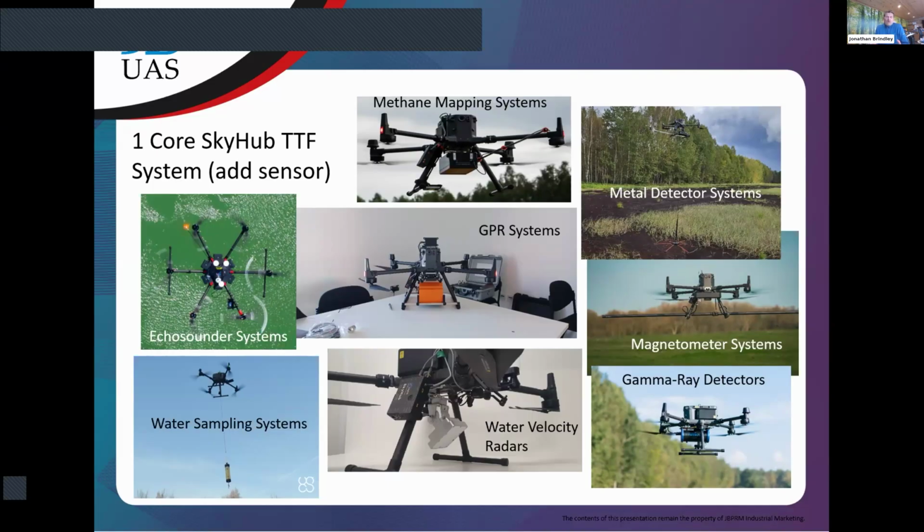And once you know how the system works, it's not difficult. It's really quite easy. So with that core system, you get that versatility. You might hire a sensor from somebody, you might have your own sensor, but you can interchange how you want it to work. So as long as you've got your core system, you've got that flexibility.